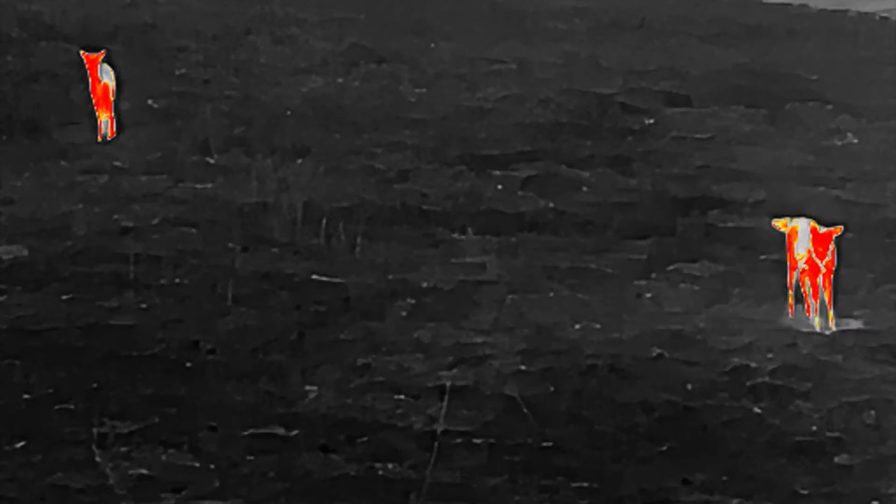Here, now it's getting dark and the visible camera looks like this because the light level is so low. Again, these are 20 or 30 yards away, starting to have trouble seeing them even at that distance. And then the thermal camera, on the other hand, is very, very clear and visible. You can see these are doe, of course, there's no antlers on them. I do believe you can see antlers.